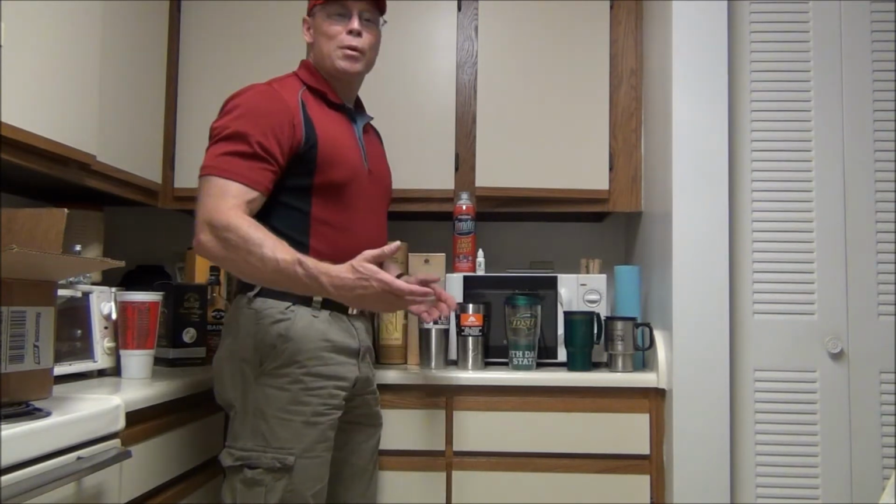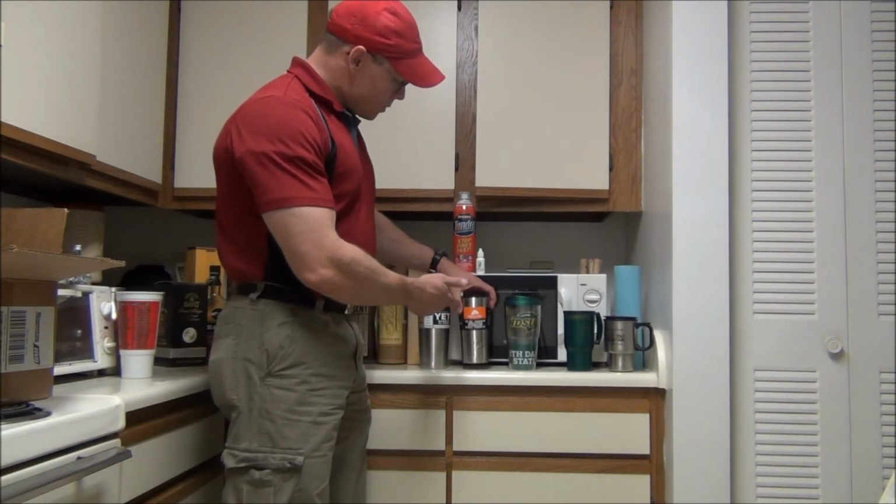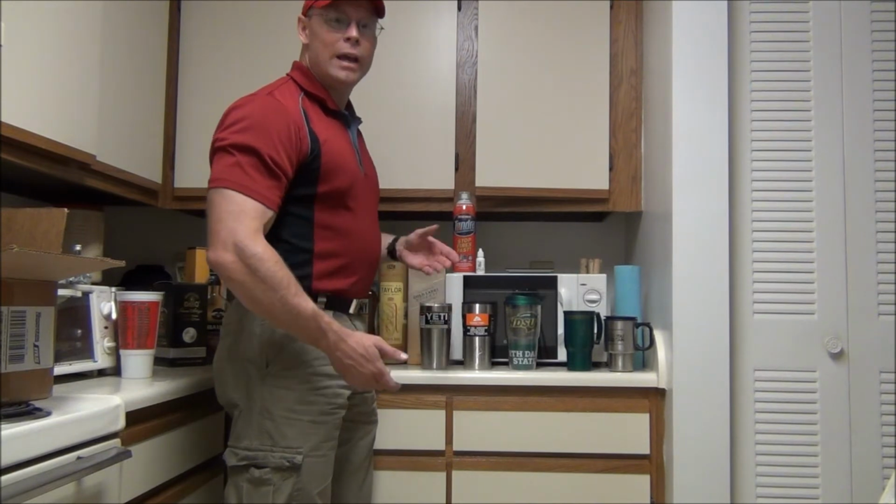But it's probably more about heat transfer than you really wanted to know, but at least you learned that you can save some money on an Ozark Trail cup and get about the same performance you get from a Yeti cup.